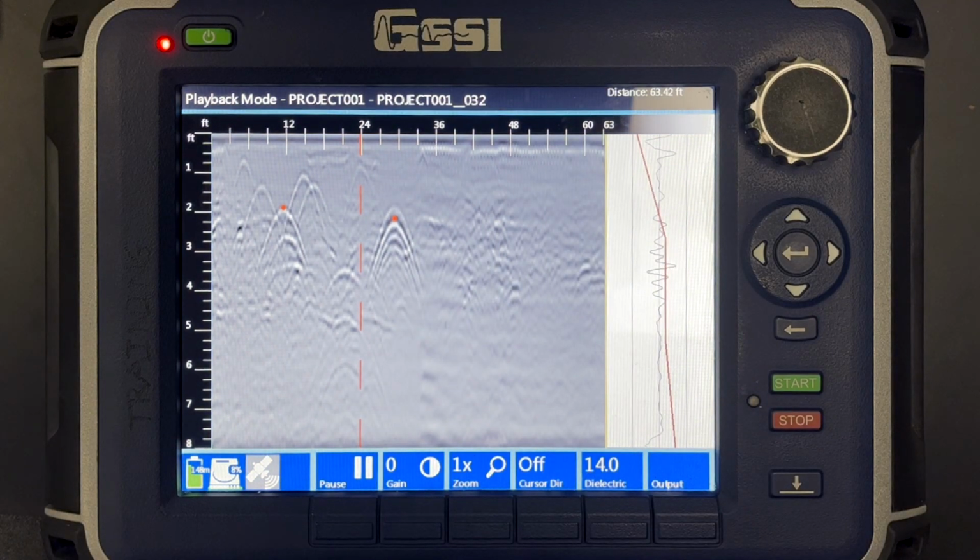All right, folks, and there you have it, the 3 ways of adjusting your dielectric using the SIR 4000 controller.